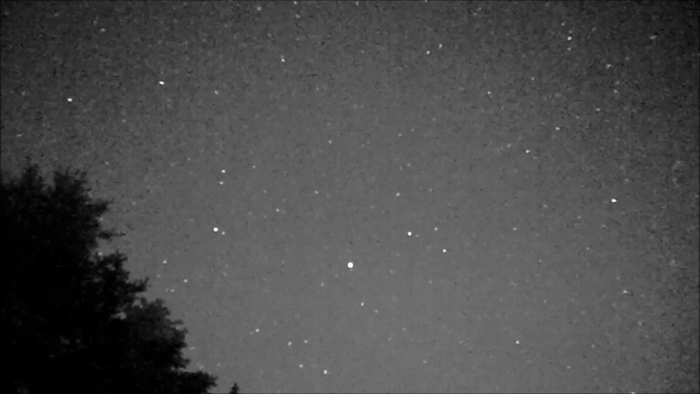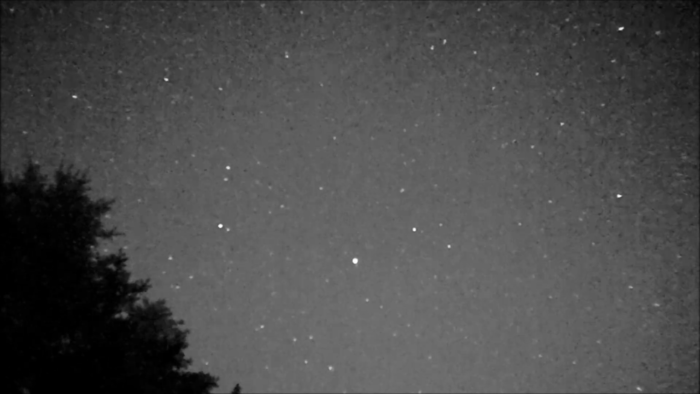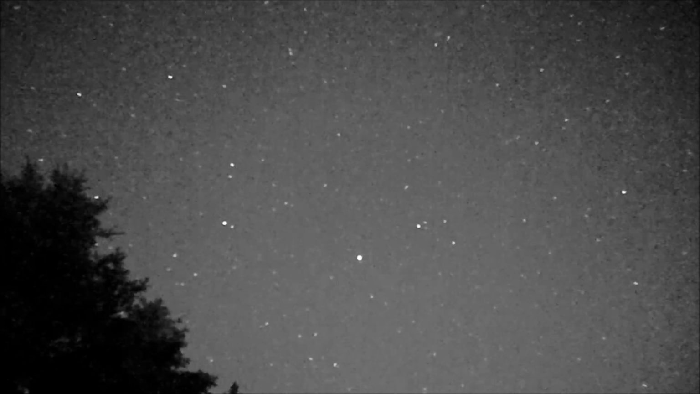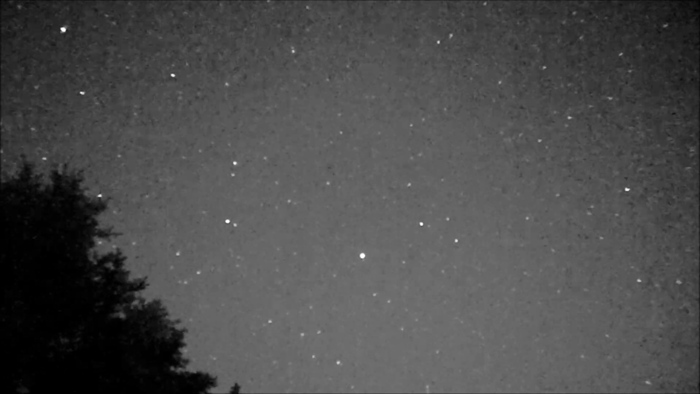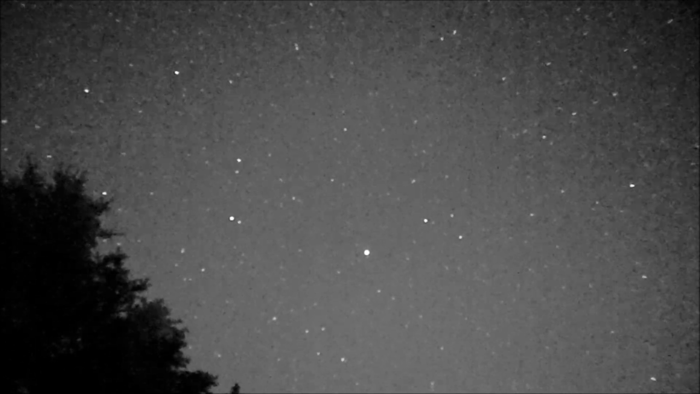But they do move slow. If you turn away for like 10 seconds, they're in a totally different spot. But when you're watching it, they seem to move very slow. Plus, some of them move so slow, you have to stare at them a little bit to make sure it's not a star. And in fact, sometimes I thought Arcturus was moving, and it can't move. I can't see the movement of Arcturus by eye, even if you stare at it.